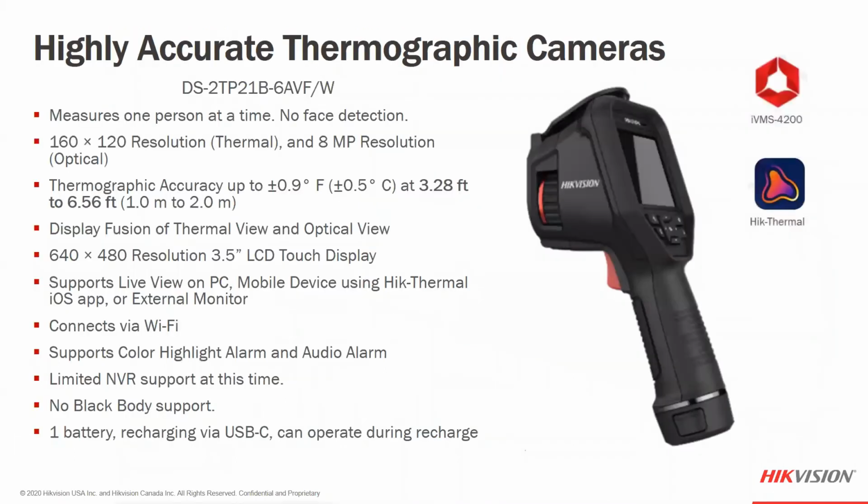All right. And finally, our thermal handheld. The thermal handheld device is a single measurement at a time. It's one person at a time, so one person in the field of view at a time. There is no face detection algorithm.